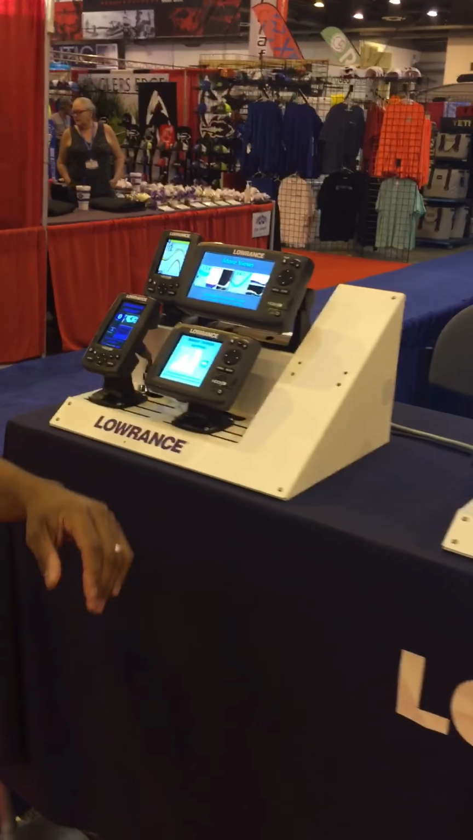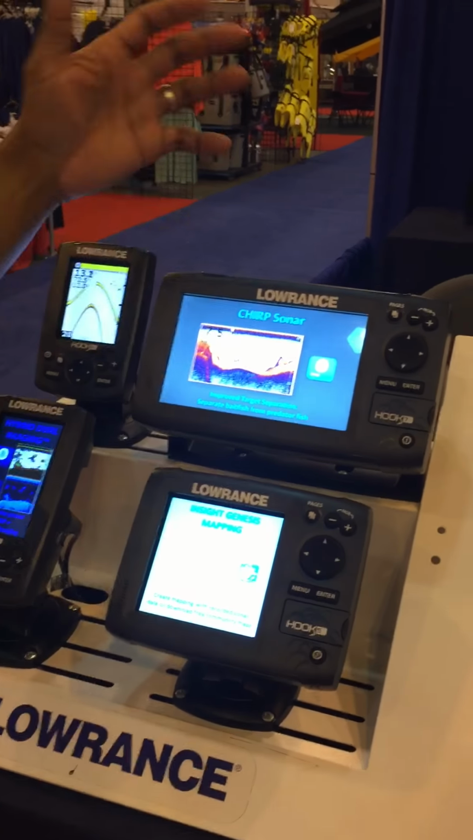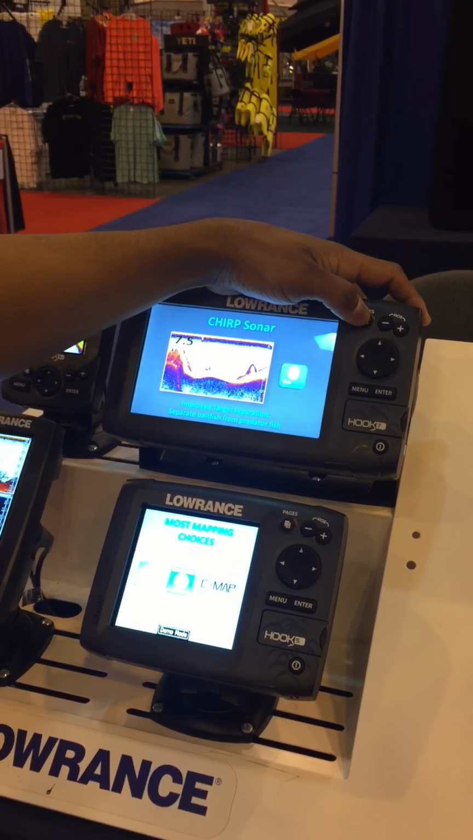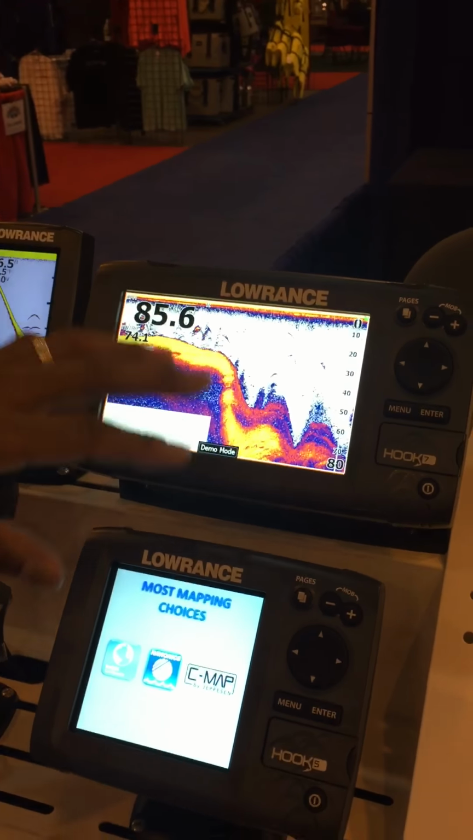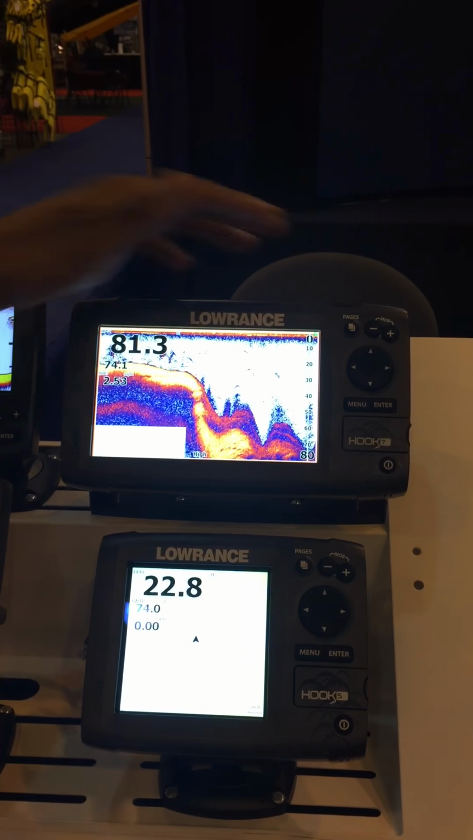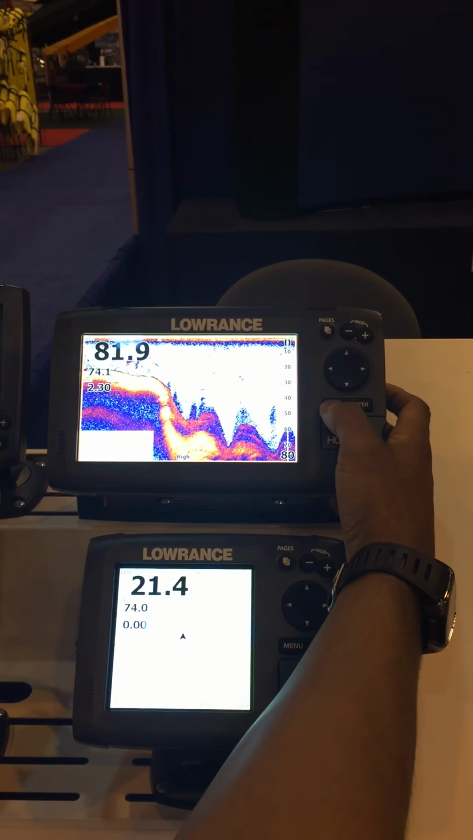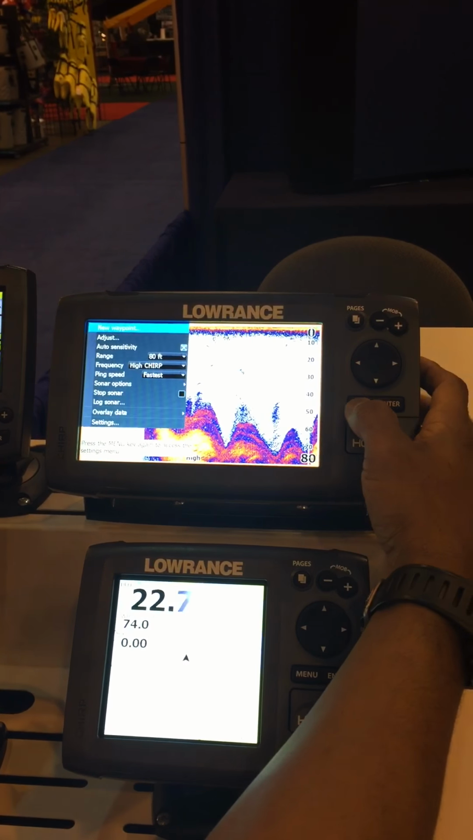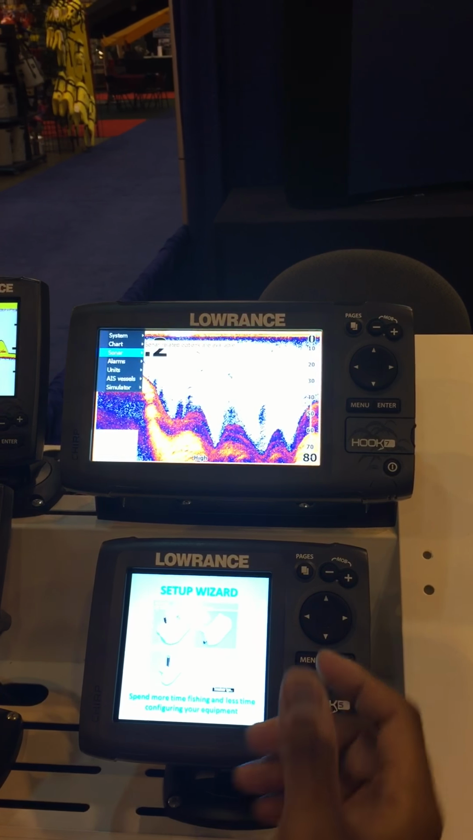So starting here with the Hook, it's simple. Once you power it on, you're going to go through the simple setups like English, selecting freshwater fishing. Okay, so the first thing I tell a lot of people is come here, hit menu twice. Once is the menu for the page. The second time you touch menu is for the unit. It's the menu for the actual unit.